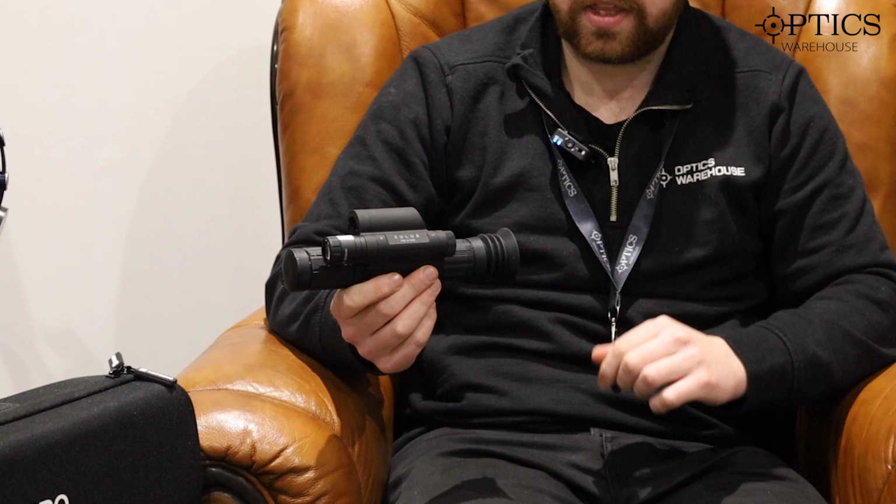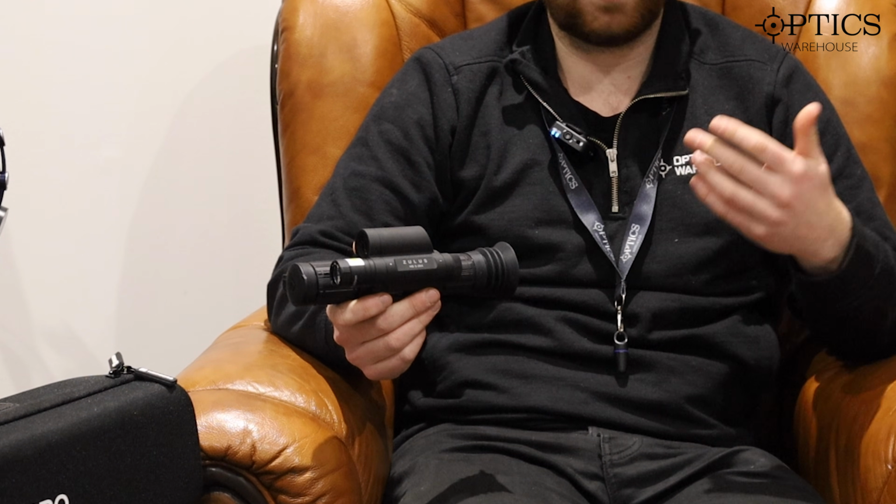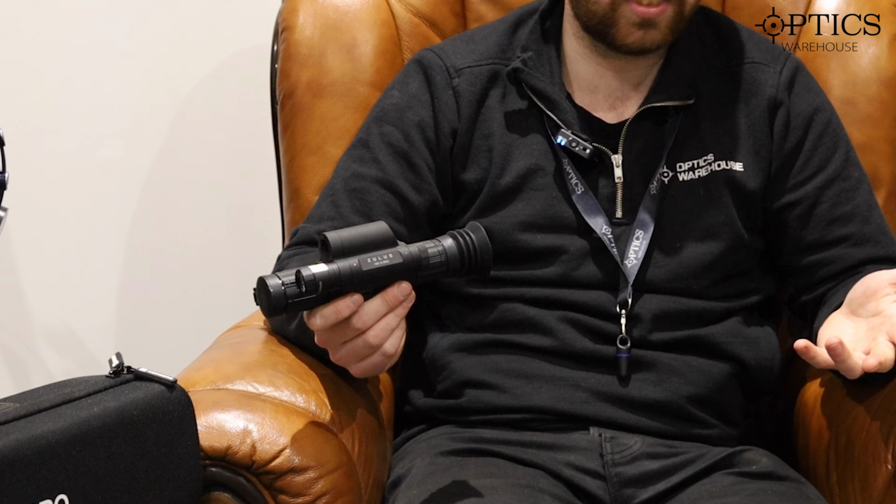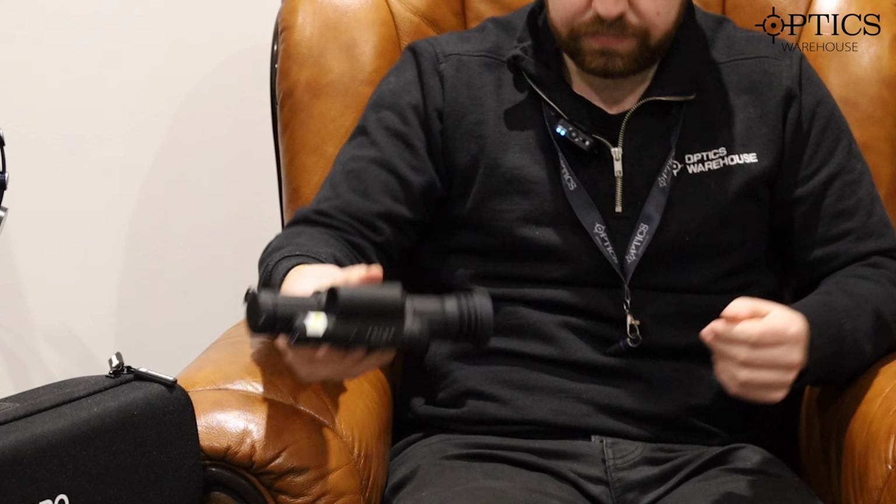The Arken runs off an 18650 solely, just off the side there. Just be aware, of course, when you do buy the Zulus, you don't get an 18650 with it. However, it's probably one of the most common batteries you can come across, so it is readily available.